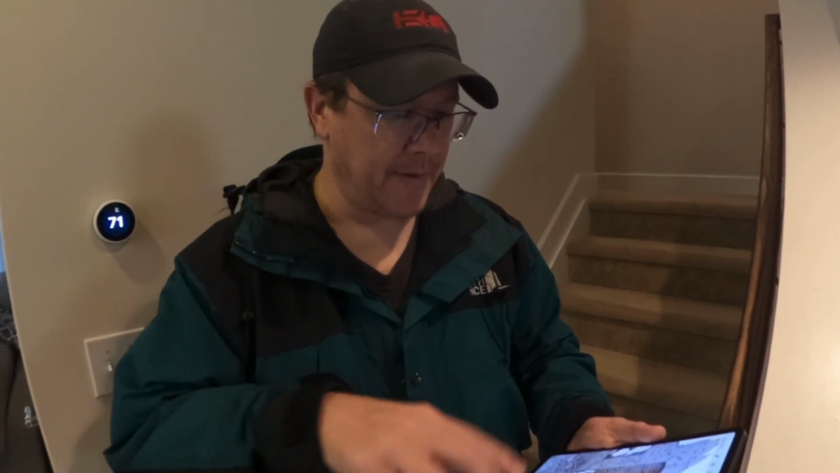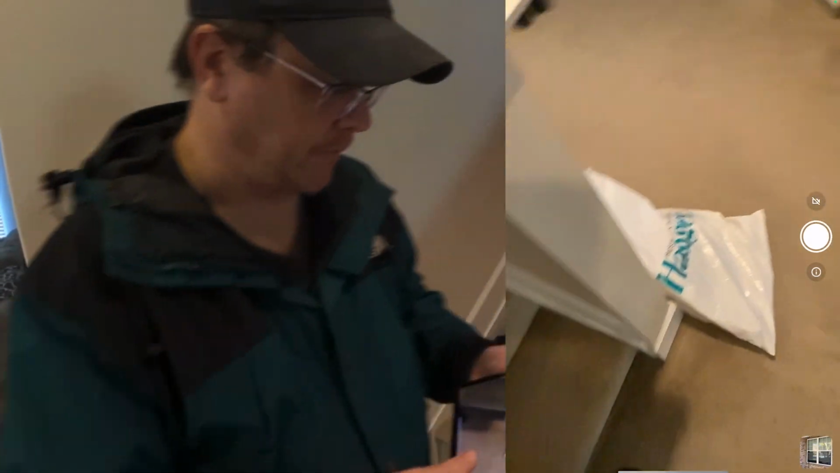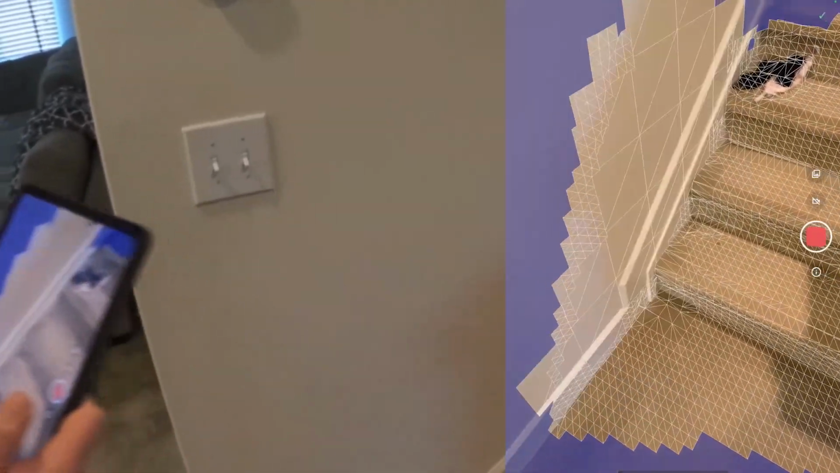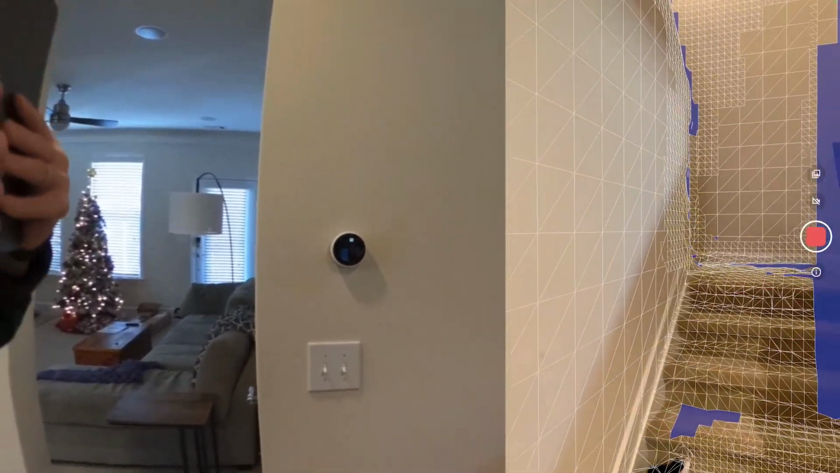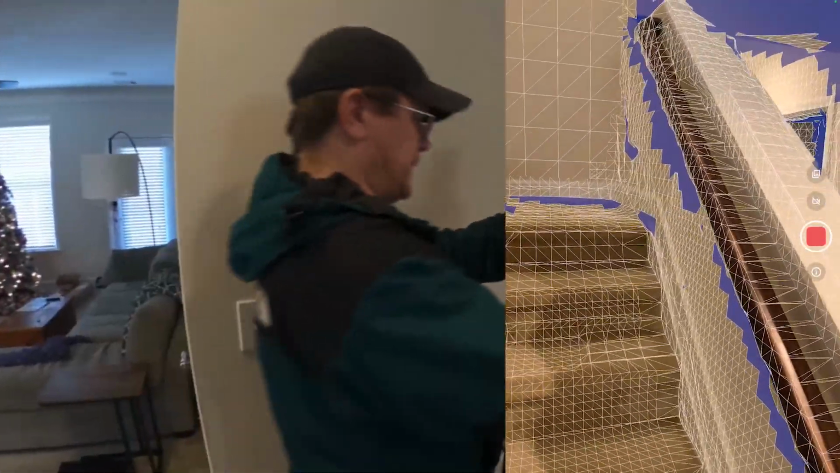All right, so now we're inside and I've still got the app open. I'm just going to create a new scan by pressing the plus symbol, and I'm going to start scanning these stairs. I thought it would be good to scan a stair area to show you how it captures vertical spaces. So I'm just going to go up the stair.